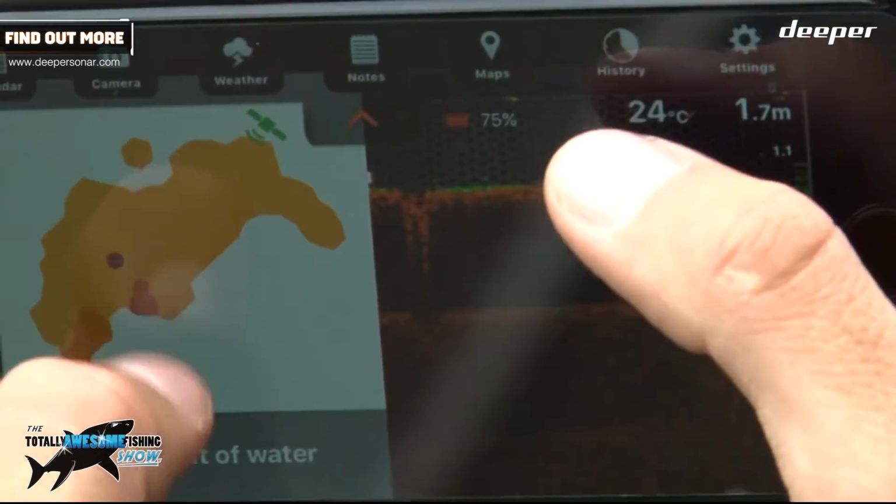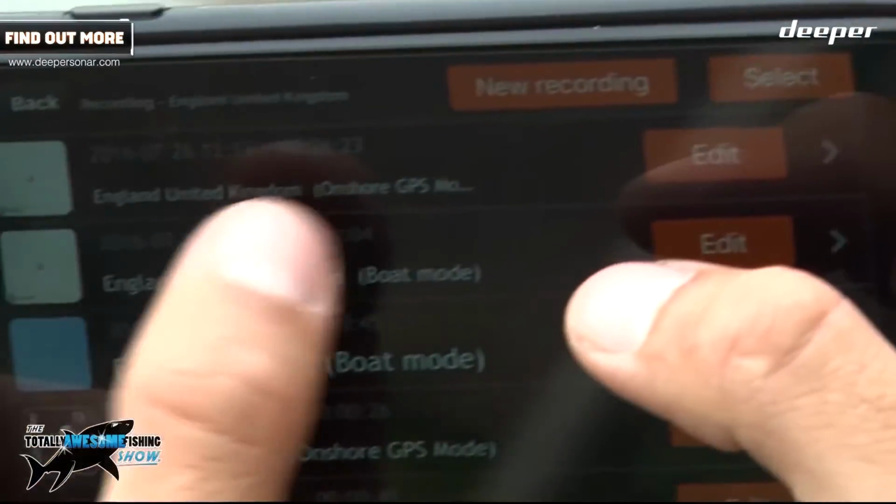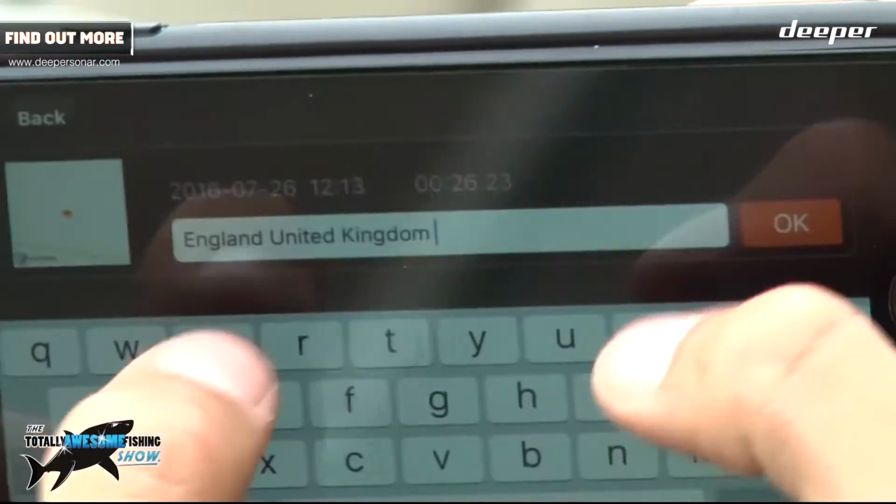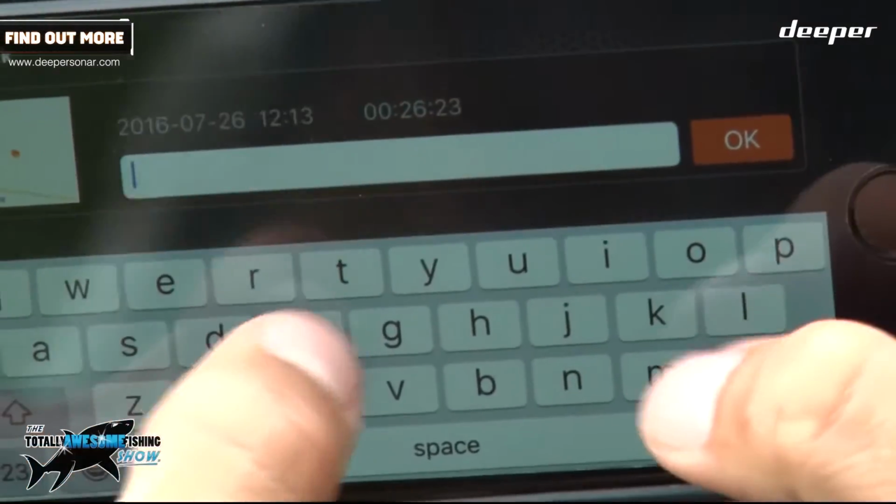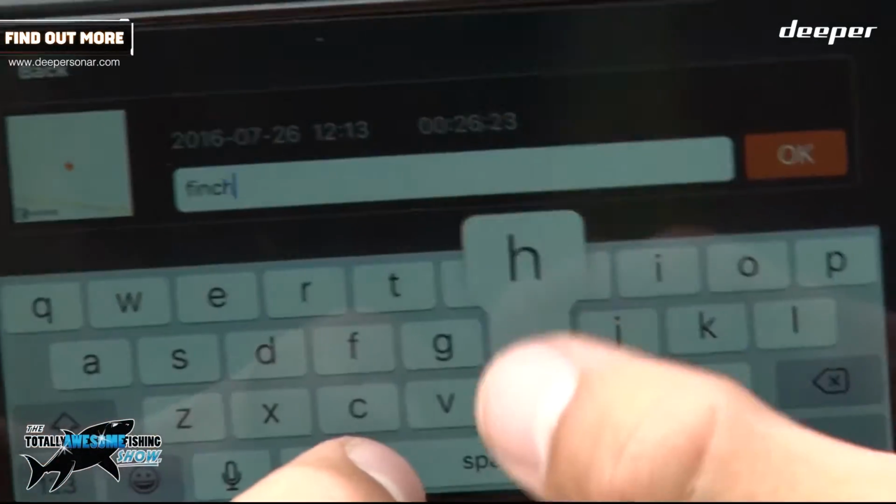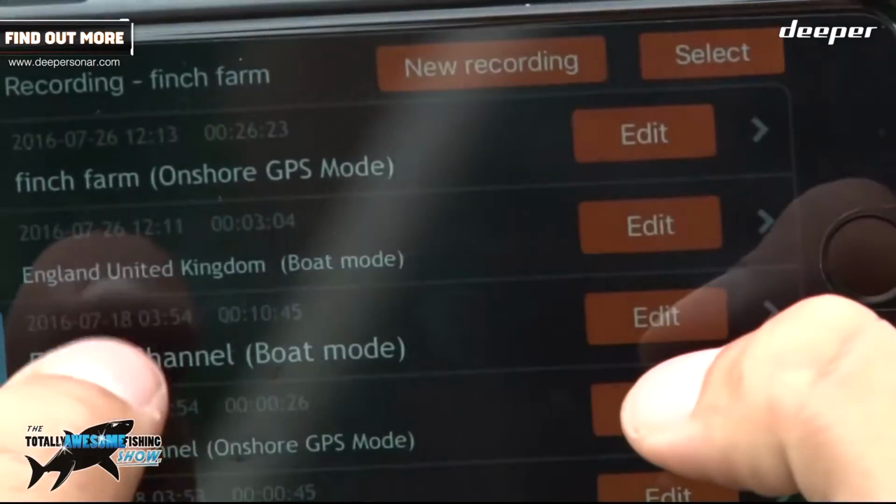So I'm just going to go on the history button here. And here is my latest one. It says England, United Kingdom. I'm just going to rename it. You can edit it. And because we're here at Finch Farm, I'm obviously going to rename that one Finch Farm. And that map is now stored on my phone, so I can look at it at home.